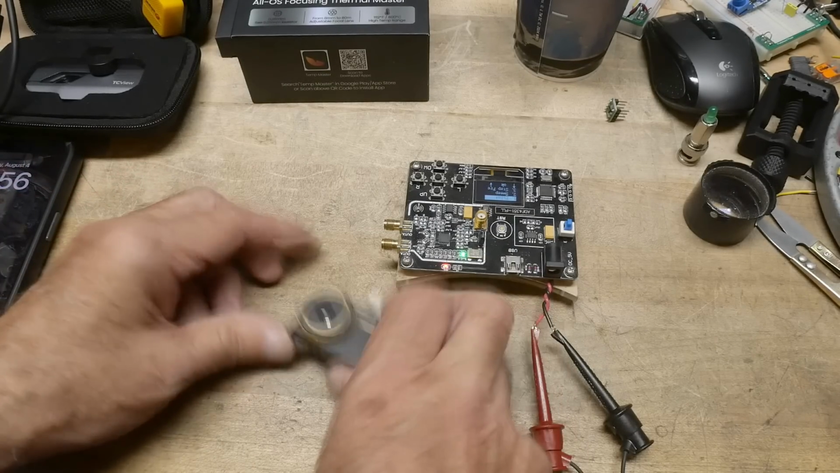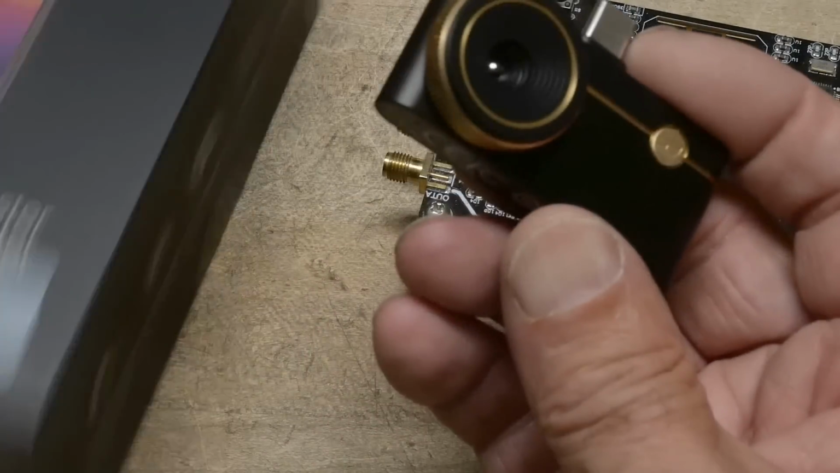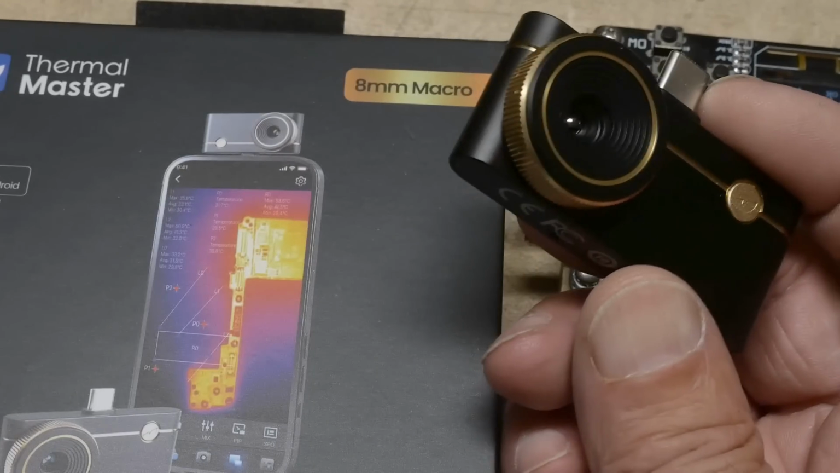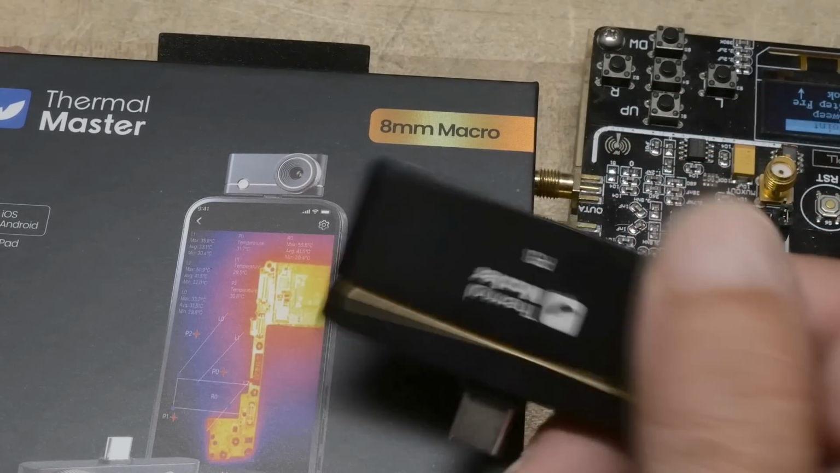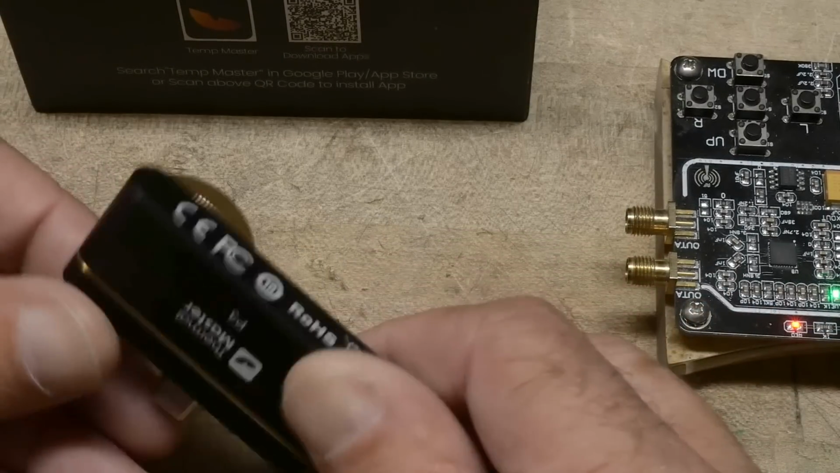So anyway, I don't think there's a lot more to say about this particular unit. Again, it was the ThermalMaster P3, and yeah, I definitely recommend it.